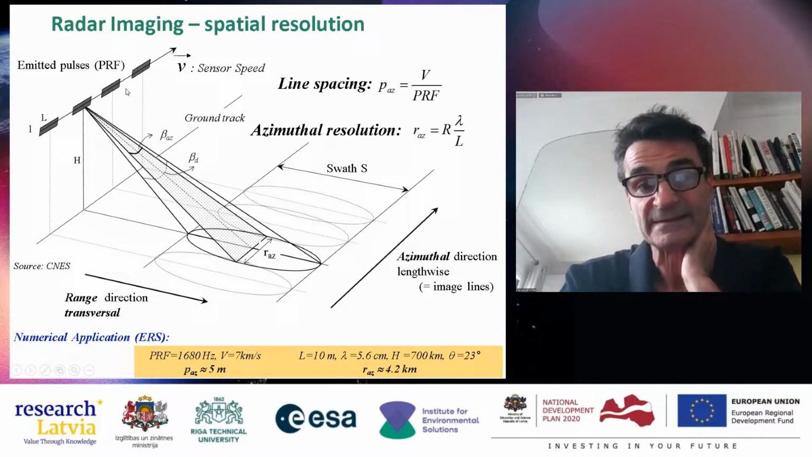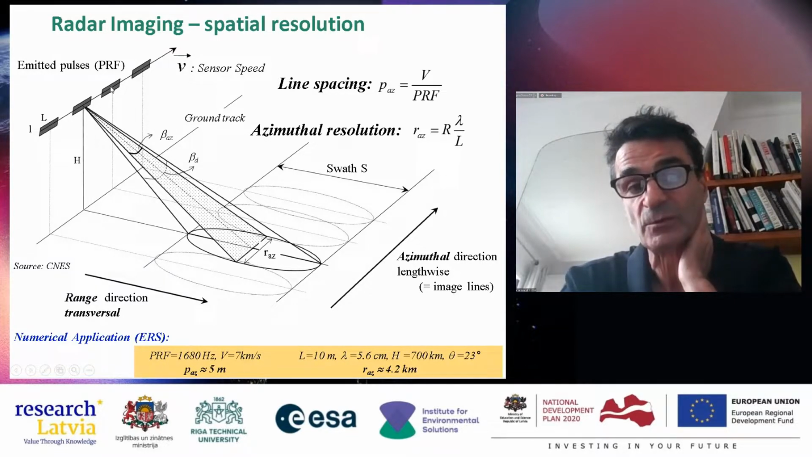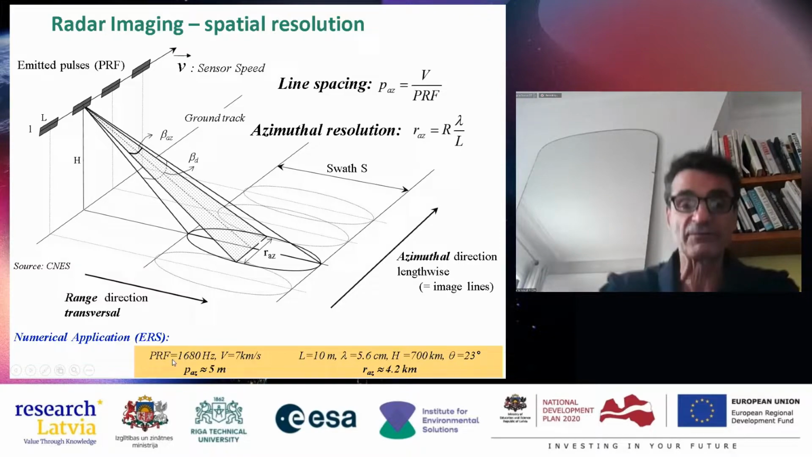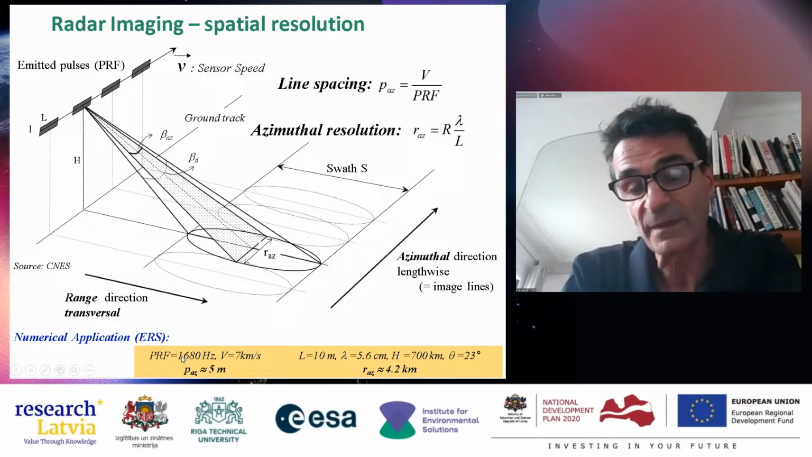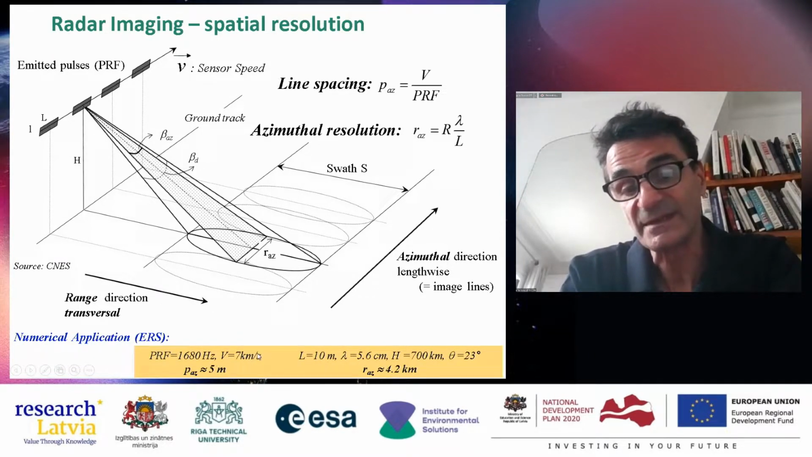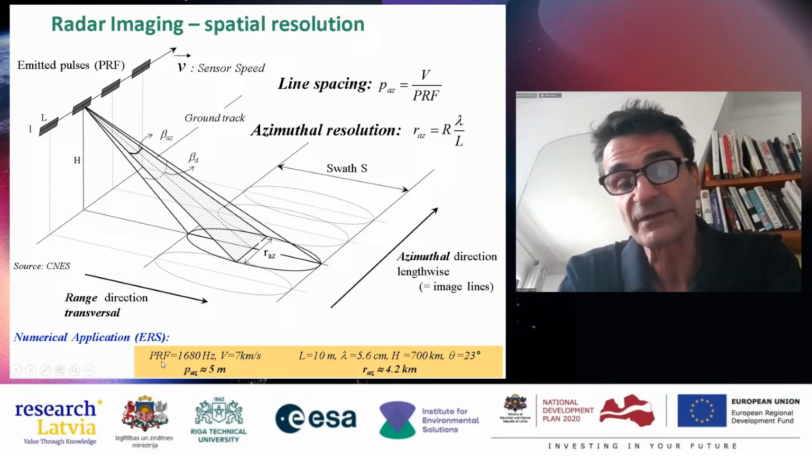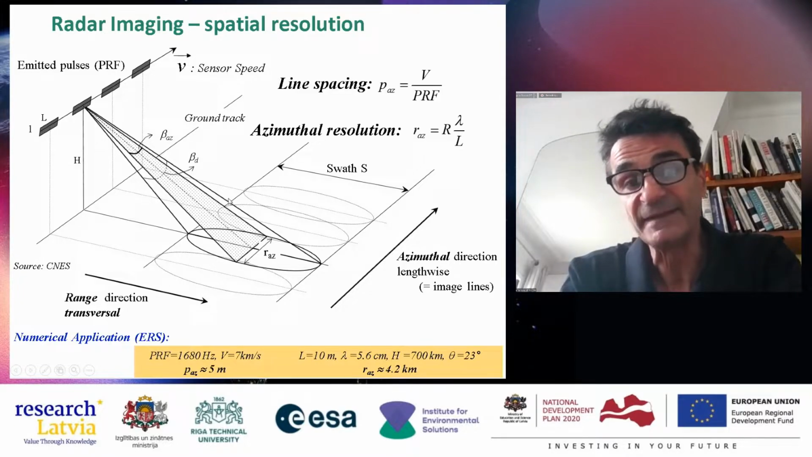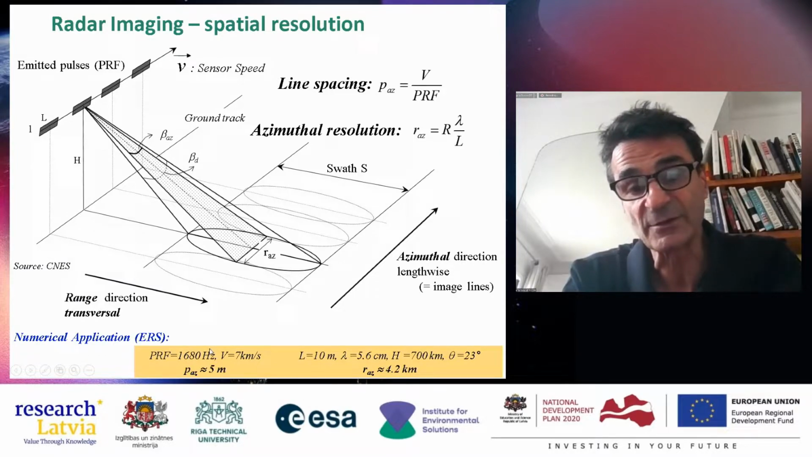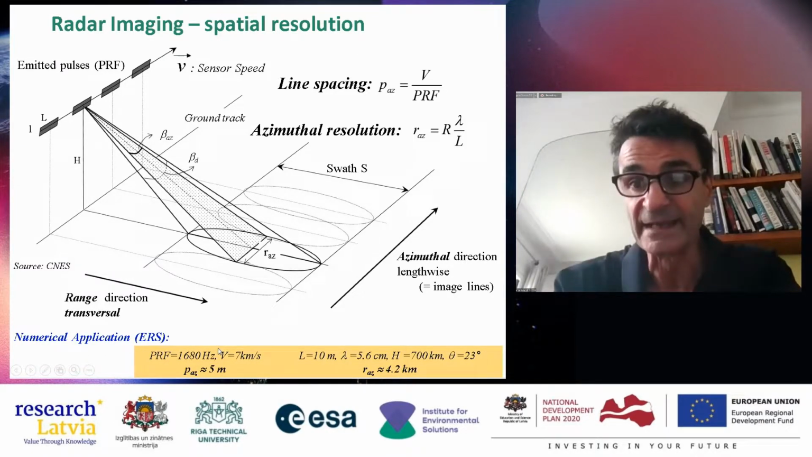While the pixel size, the distance between two lines, is just 5 meters, because with a pulse repetition frequency of 1.5 kilohertz and a speed of 7 kilometers per second, it is really easy to get a line spacing of about 5 meters.